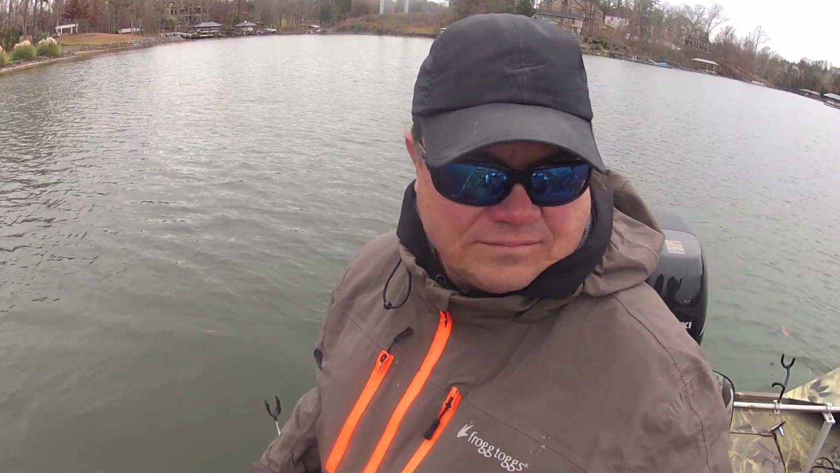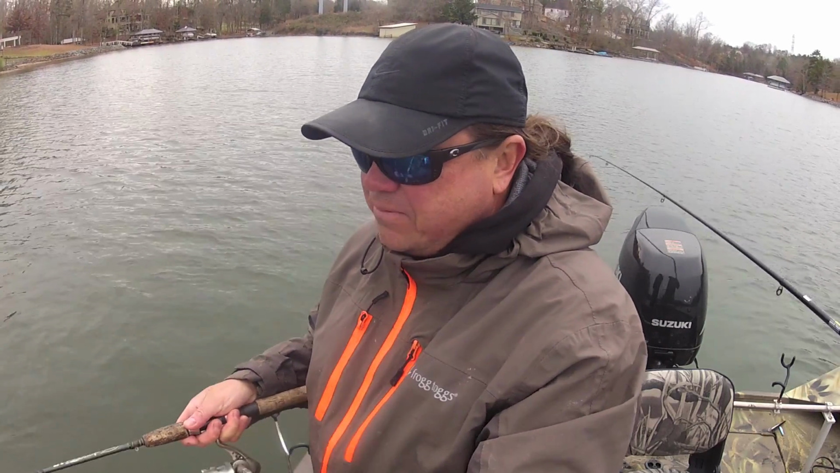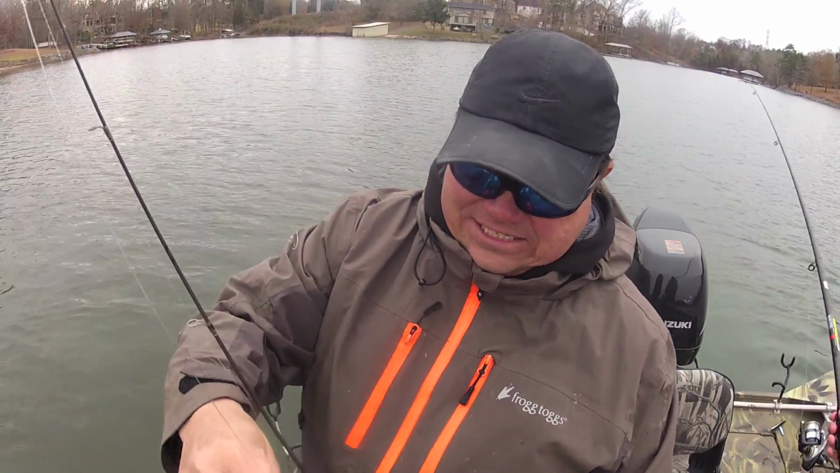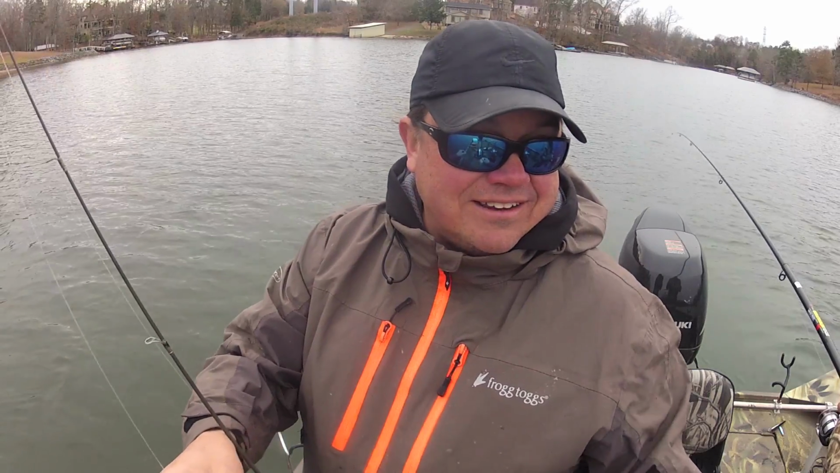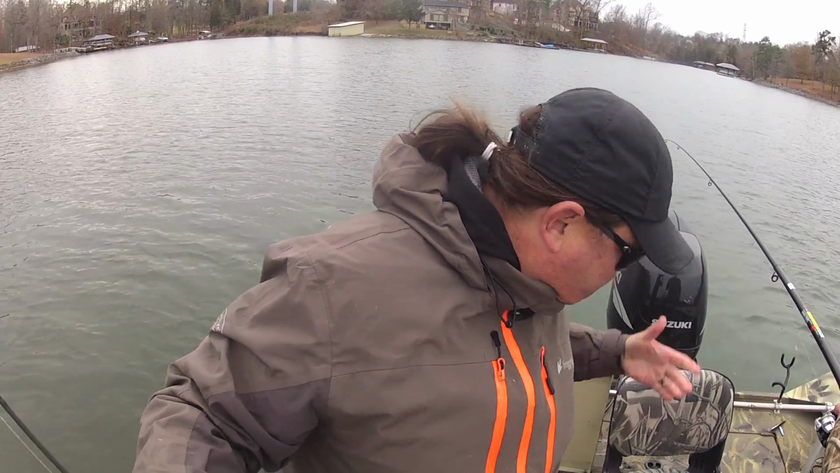Find what you're looking for. Well, that's one of the cool things, is that we're lucky. Even if you come out targeting crappie, if you don't get on them, we're lucky in a way. There's another one. You got these things to occupy the heck out of your time. You can eat them, they're good bait, and they're fun to catch. And you catch them the same way you catch crappie, which is a win-win.